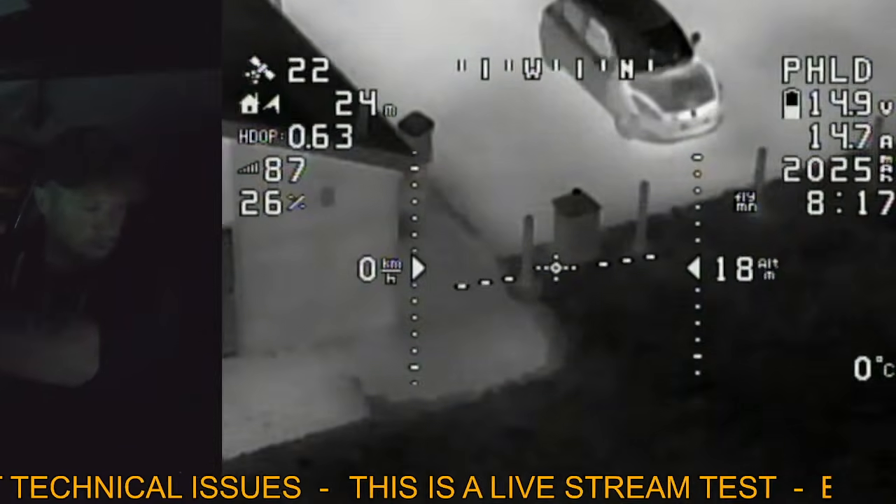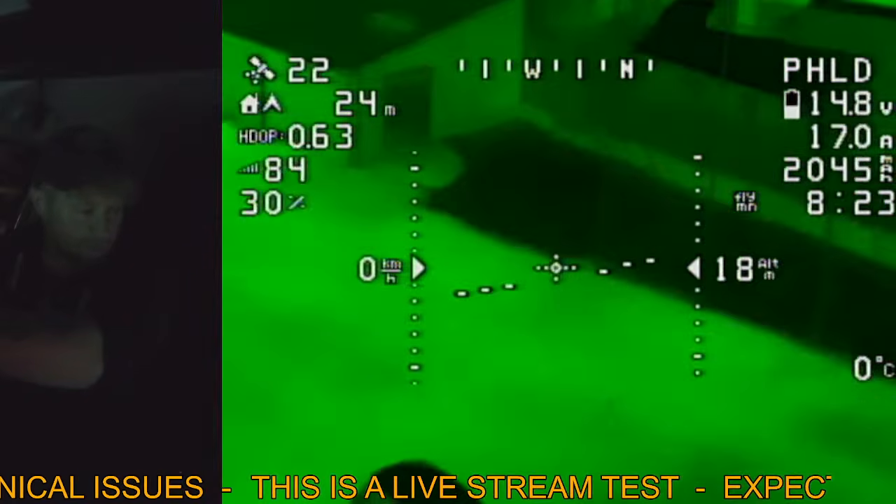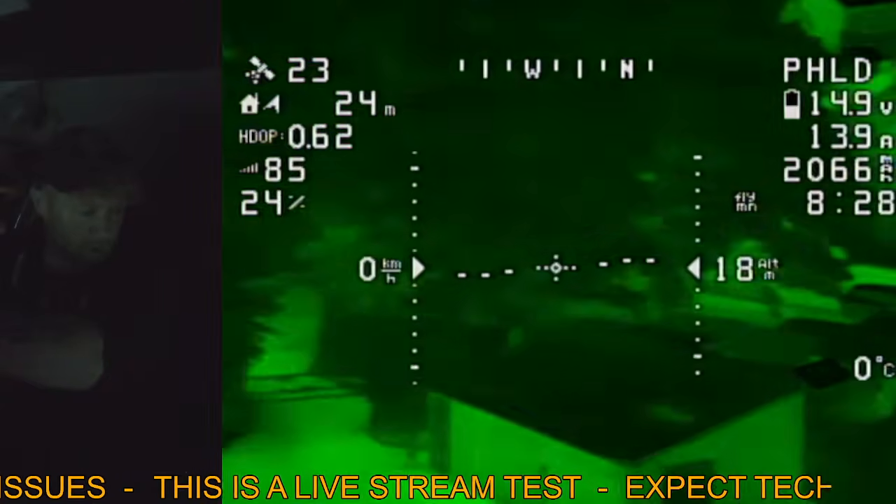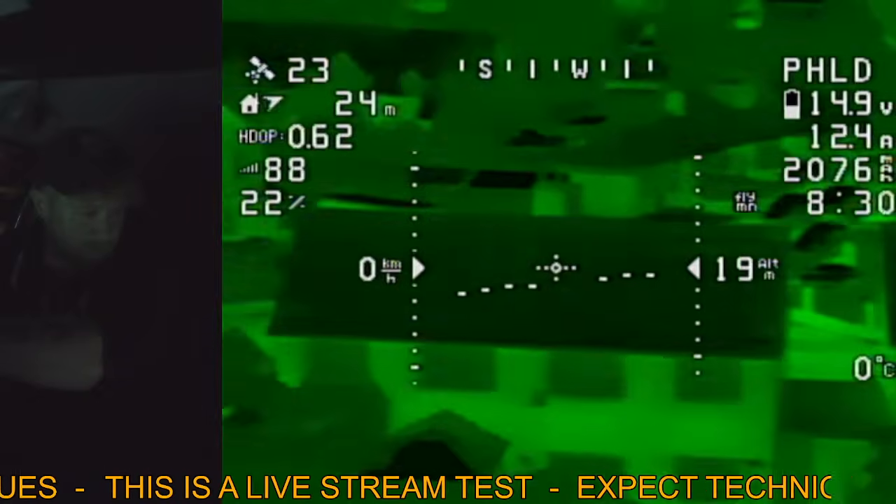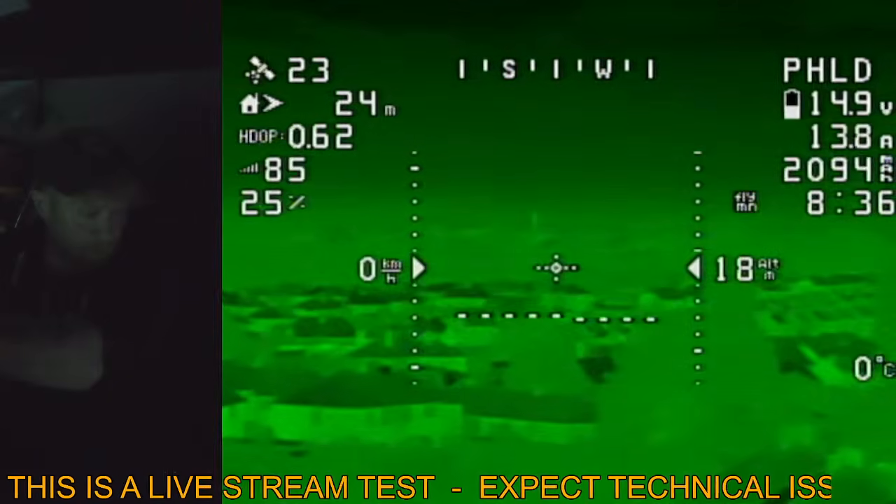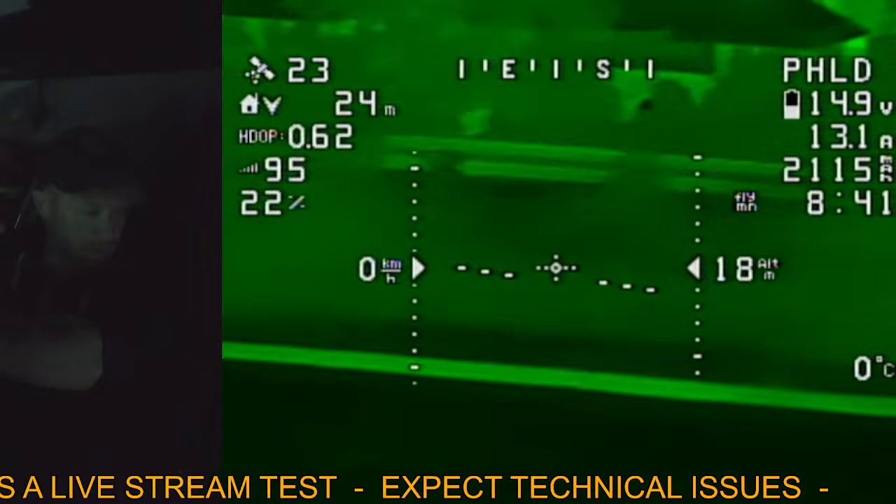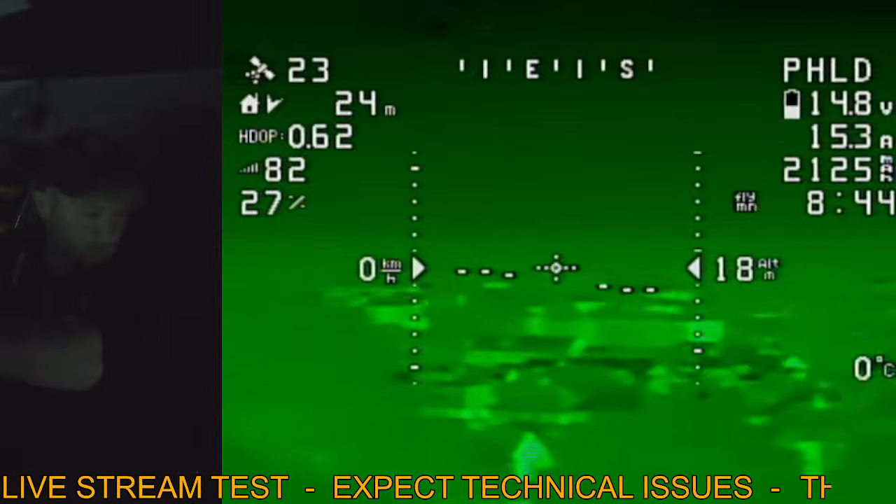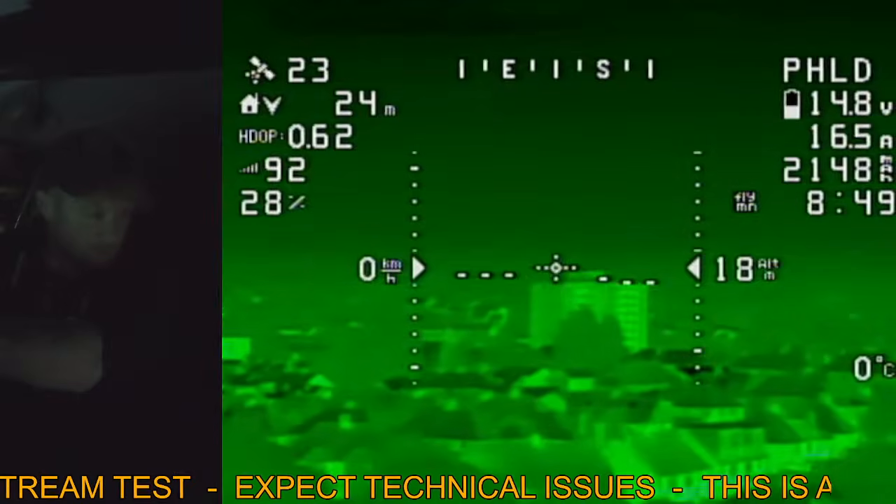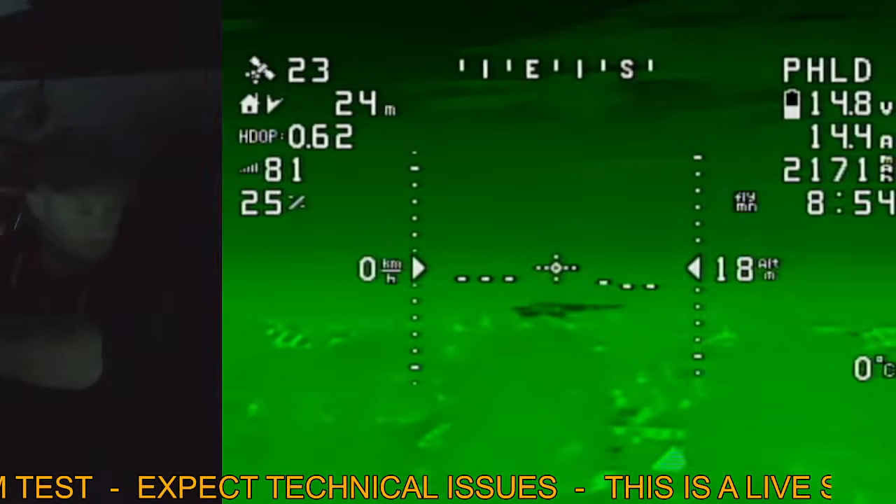There's my car again. Let's go back to the green mode, because I think that one looks the coolest, doesn't it? That looks very sort of like military, like night ops. Let's have a look around. It's so annoying, there's no one around now. I would like to fly a bit higher, but like I said, it's quite windy today, and it is already getting battered around quite a lot. I don't really want to go too much higher. One thing I find fascinating about using the thermal as well, you can sort of see it here, is that clouds also have a bit of a thermal signature.